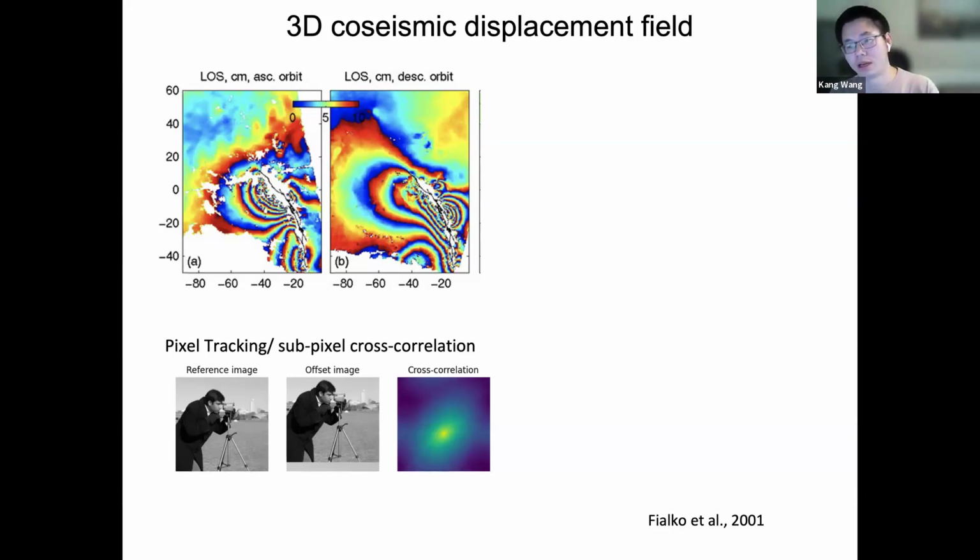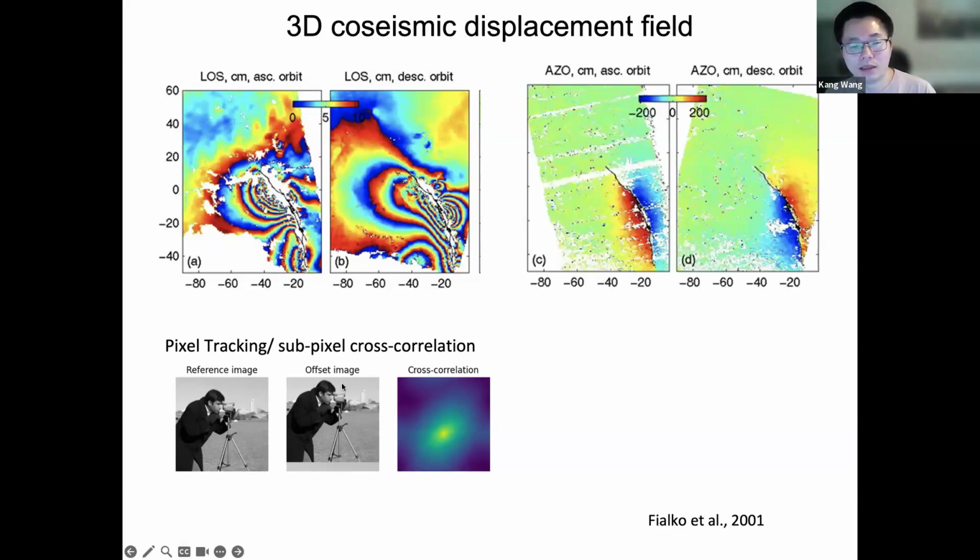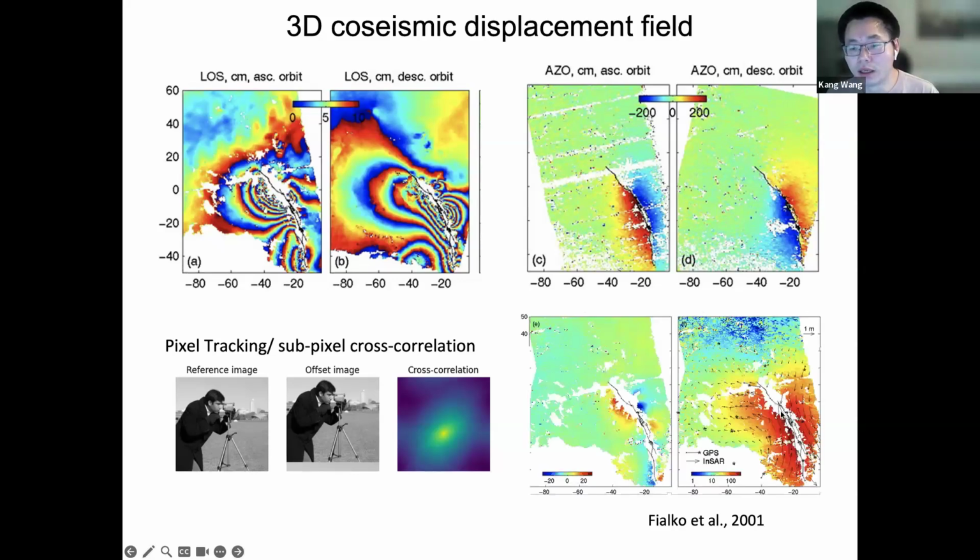The idea is that you cut the image into many patches, and within each patch, you compare how much the pixel has moved with respect to the first image or reference image. When you combine the pixel tracking result with the line-of-sight deformation, you can derive a very detailed three-dimensional deformation field. This is one of the early examples, and you can compare the results with GPS observations; they match the GPS pretty well.